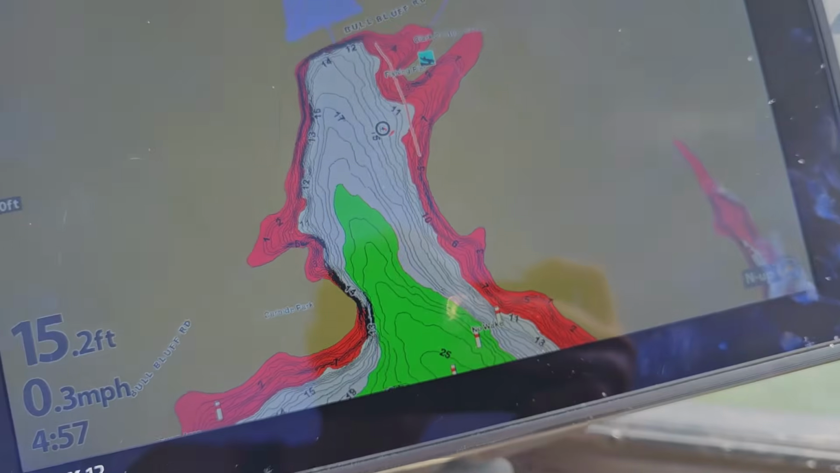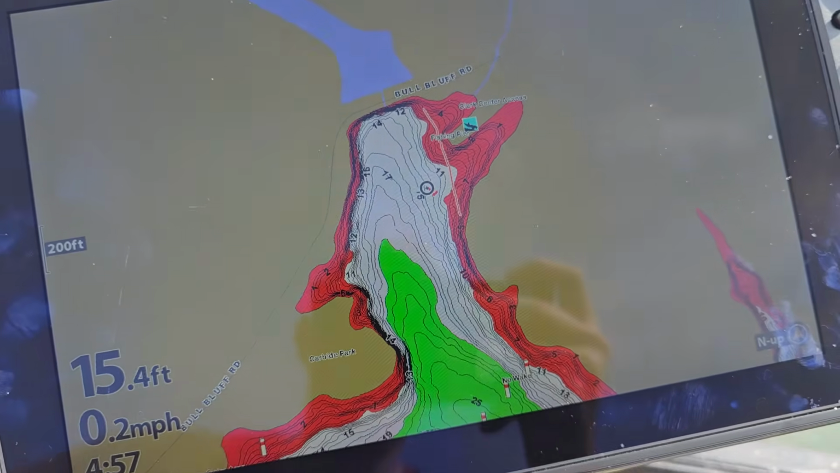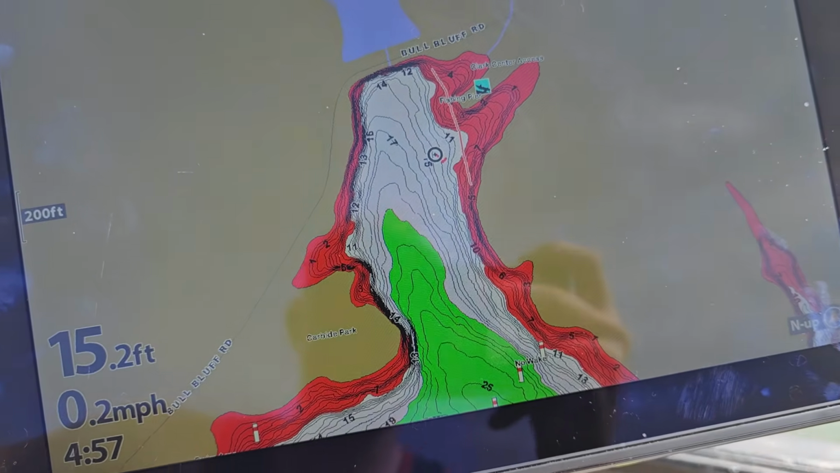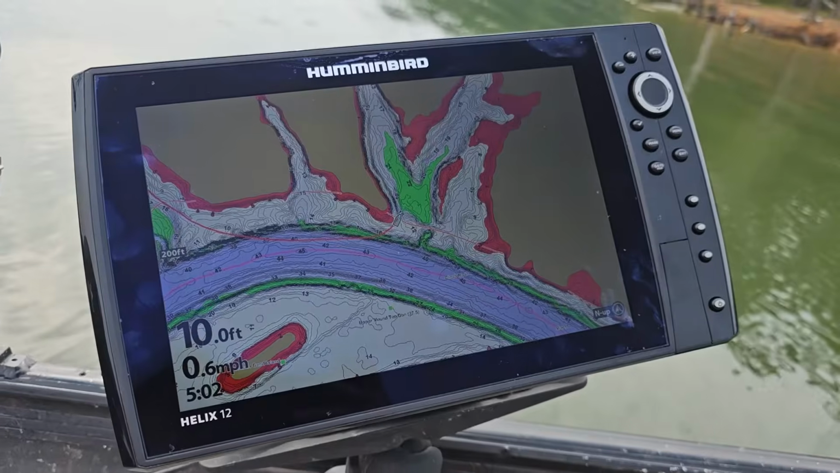If you don't know what a depth contour is, you can check out some of my other videos that explain what contours are and how fish relate to them. But for the purposes of this video, we are just focusing on how to use our unit here, how to get it scanning right. Now mine's already pretty good, so I may wig out the settings just so it looks crappy, and then we're going to dial it in together.